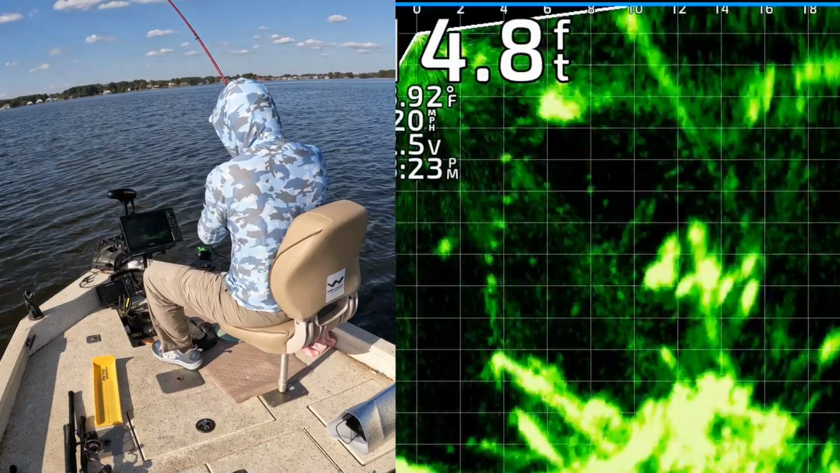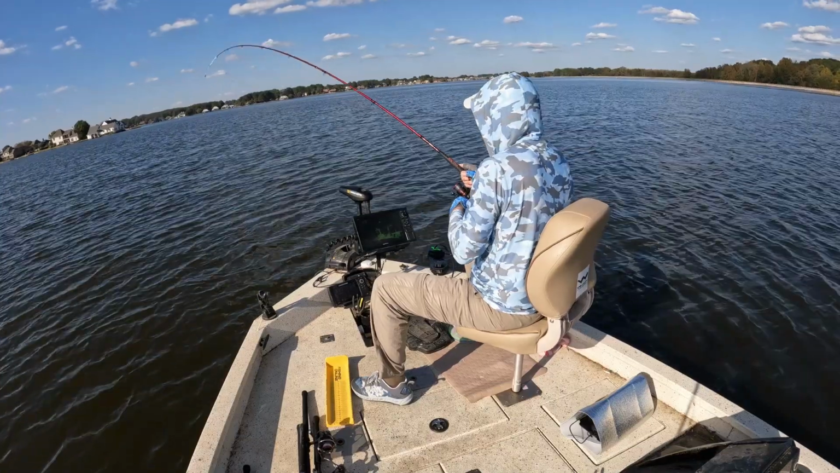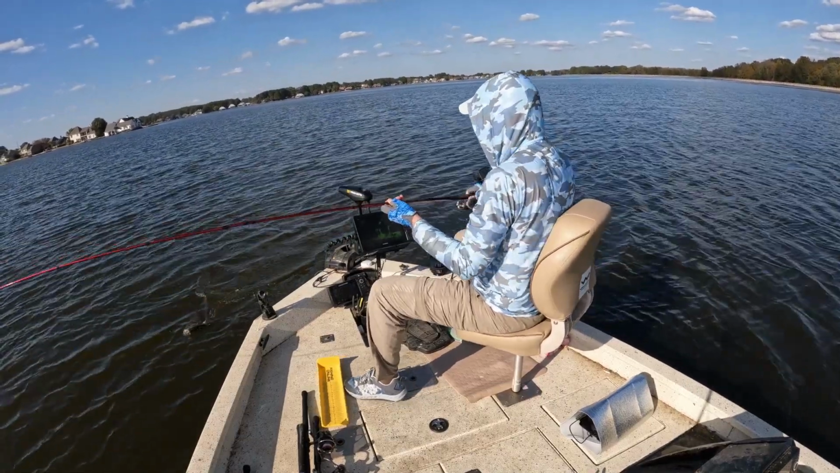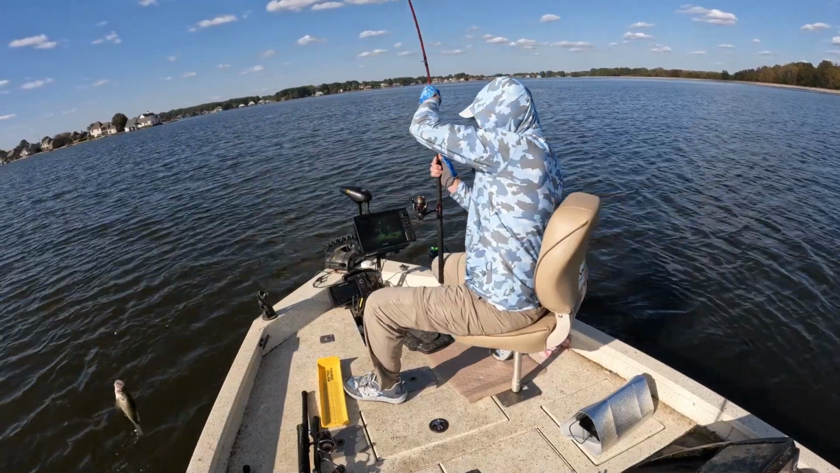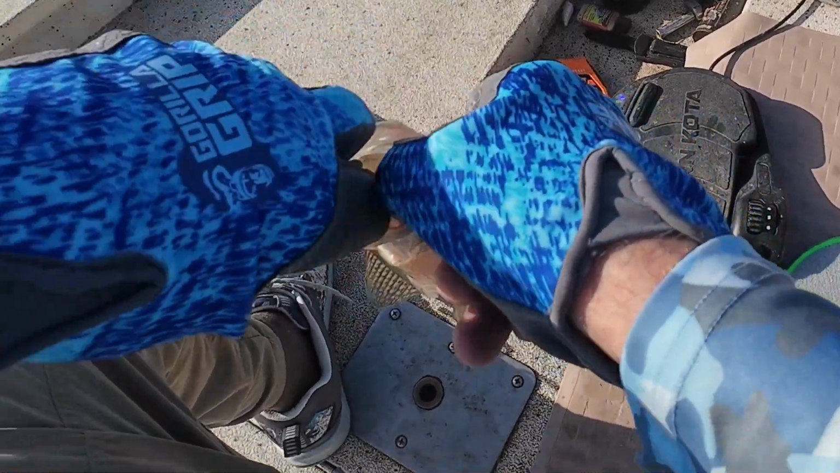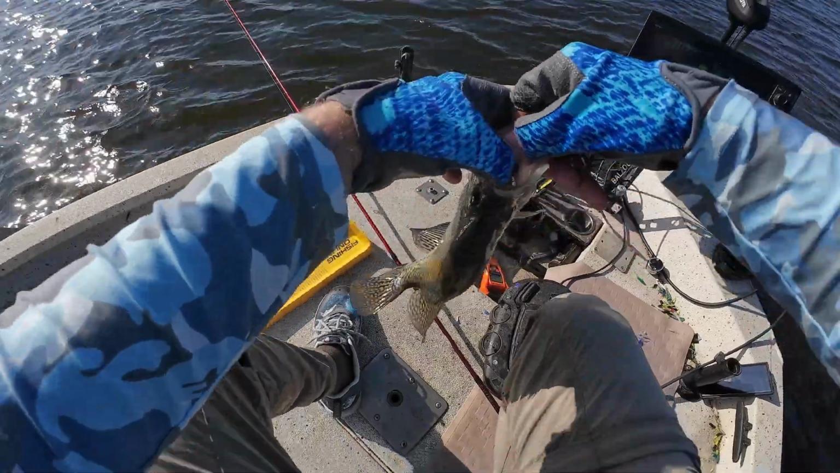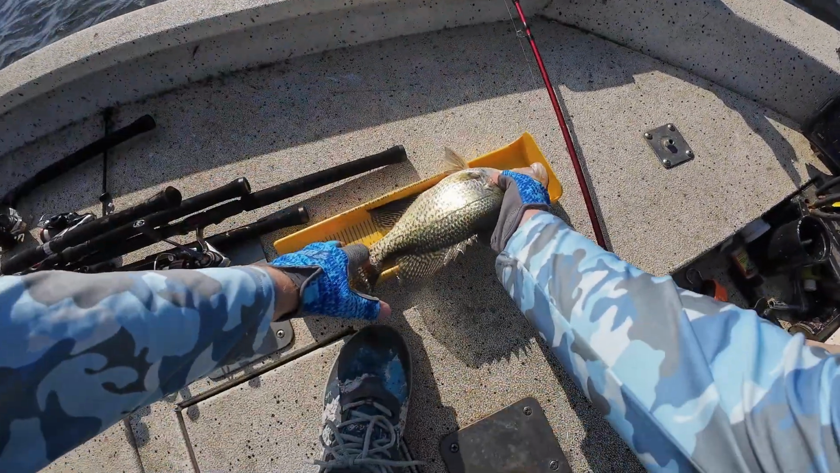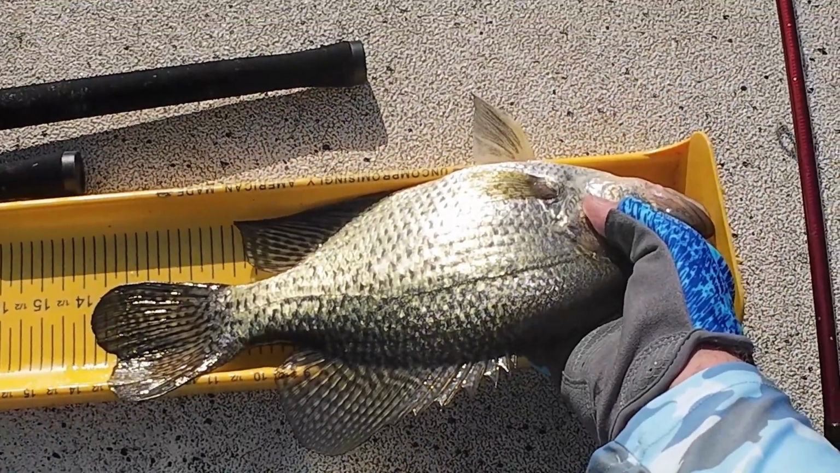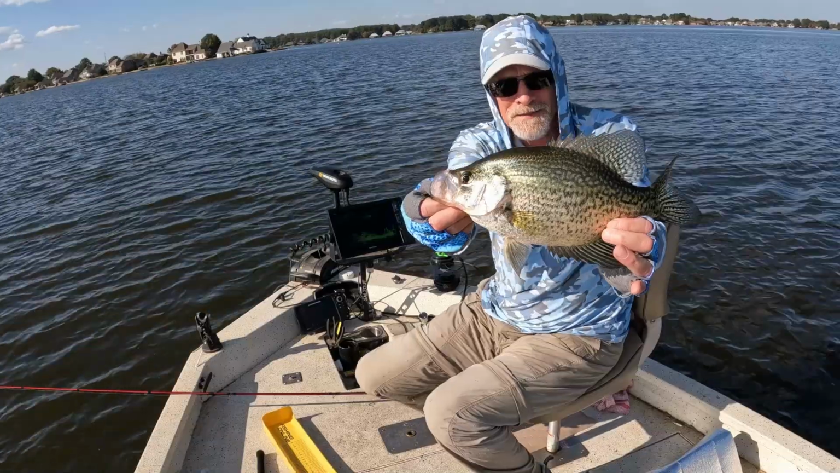Got that one. Good Lord have mercy. That's gotta be a catfish. No, that's our crappie. Good Lord. That is a toad crappie. Get up here, dude. Goodness gracious. Good Lord have mercy. 13 3/4 inch black crappie. The size of that mug right there. Yes, sir, man.